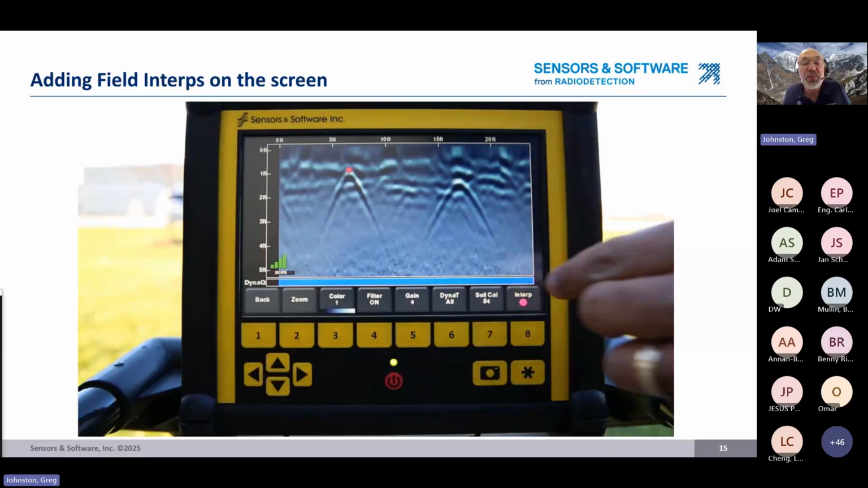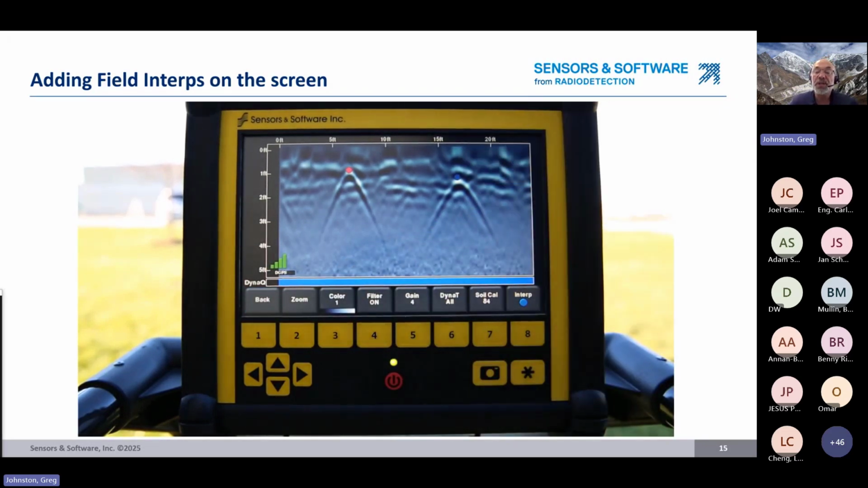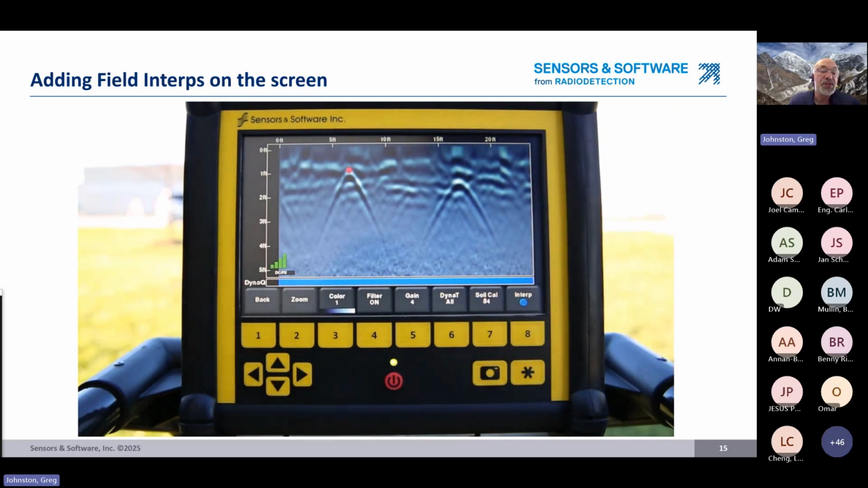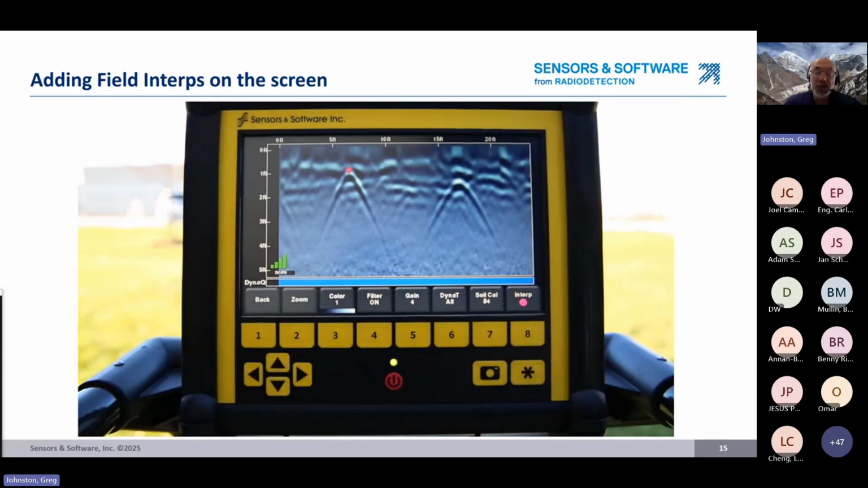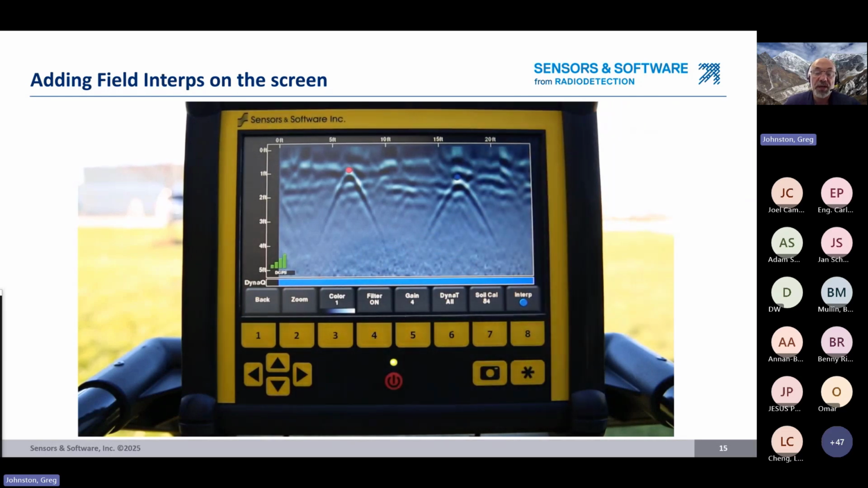The other element in mapping involves adding what we call field interps to the hyperbolas in the data. We know that the utilities are going to form hyperbolas in the data, and we need to mark those, and that's shown here. So you select the color of the dot. In this case, they're picking a pink dot and a blue dot. And so you pick the color of the dot and you touch the screen at the top of the hyperbola where the utility is located. If you make a mistake, you touch the dot again, delete it, and add it to the correct location, or don't add it at all.